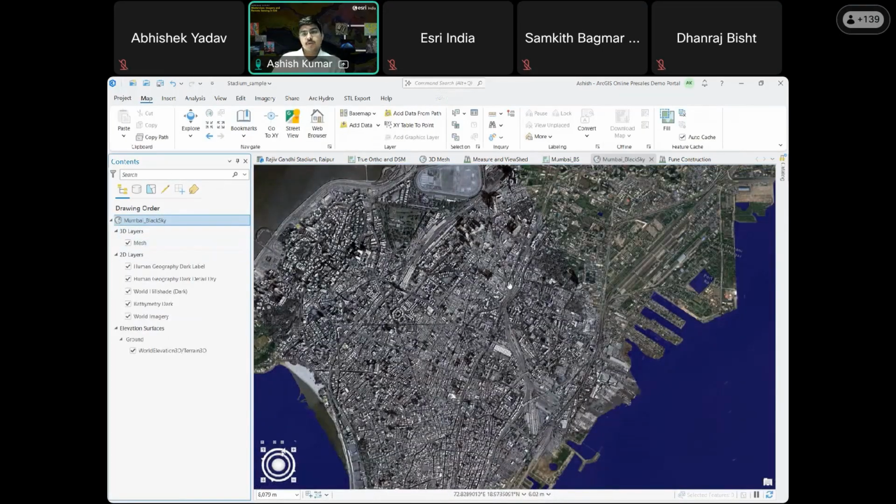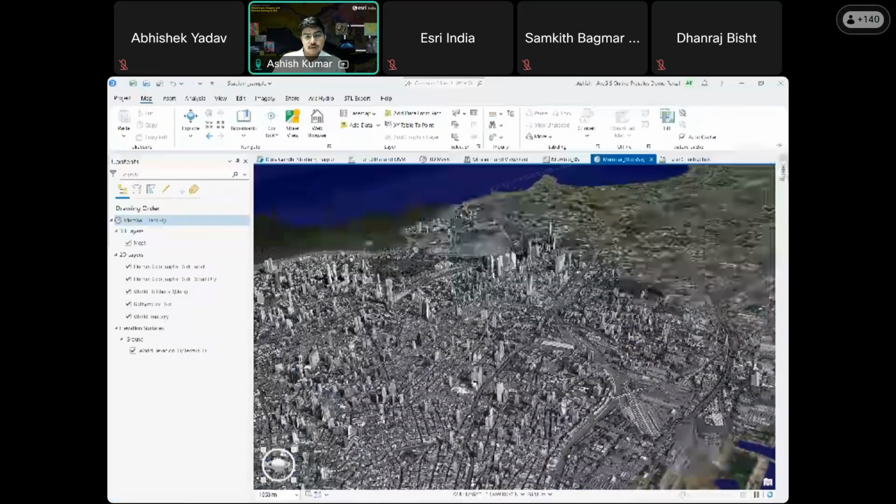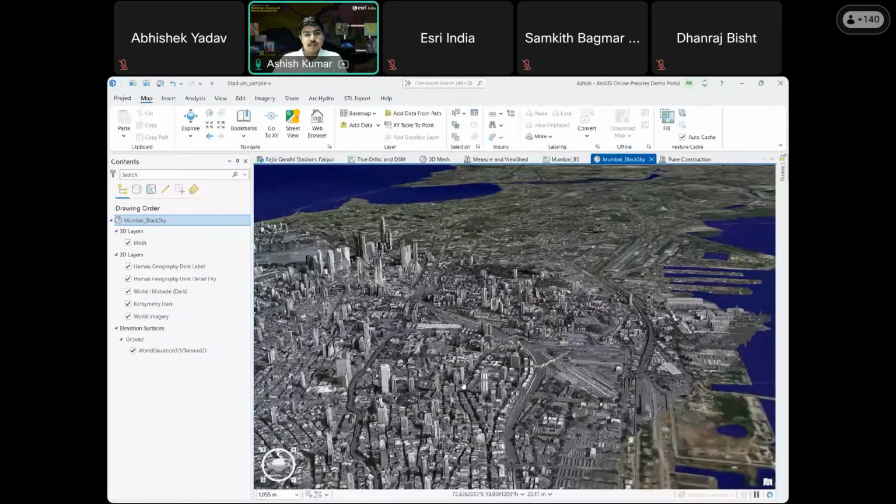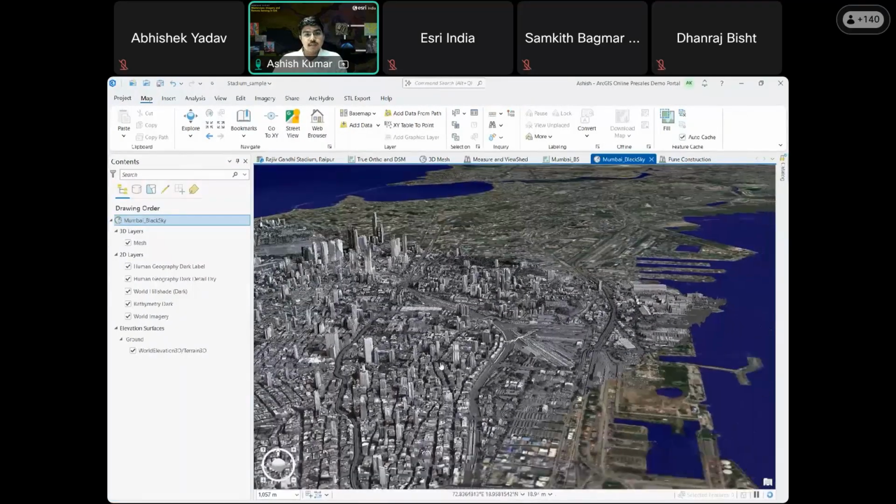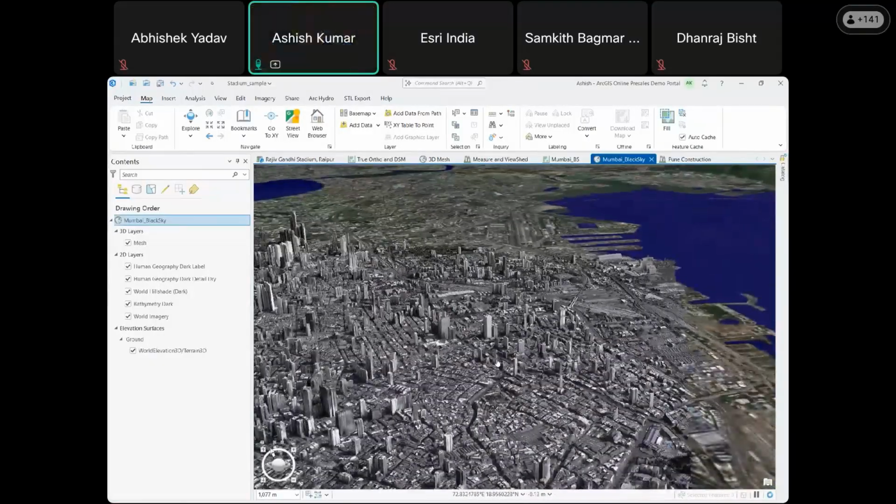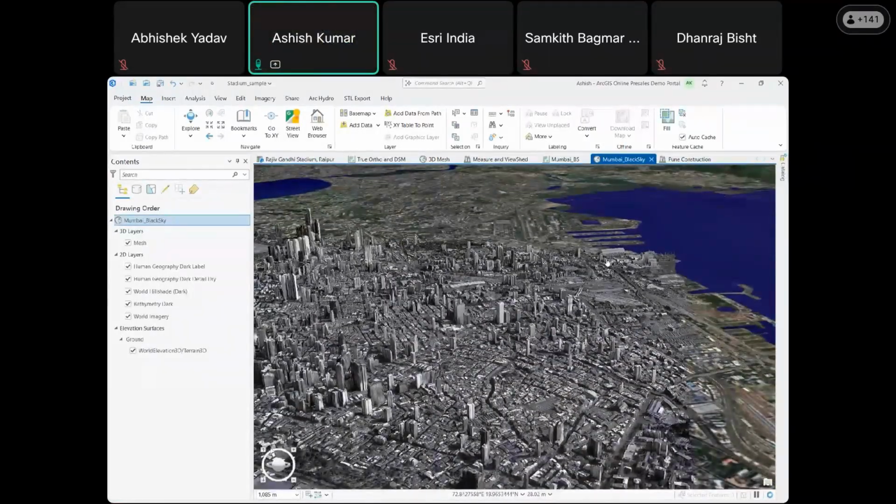Once you go on to the 3D layer, you can see the same layer has been derived to create the 3D mesh of that particular area. So you can see and analyze the height of a particular building within this area, and you can do further types of analysis using these images.